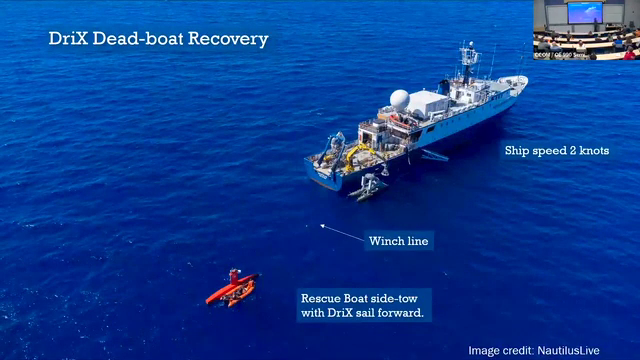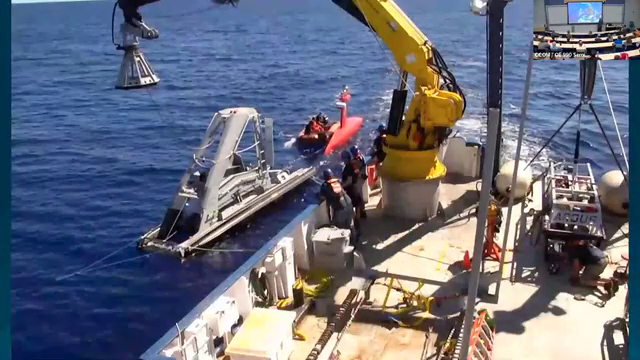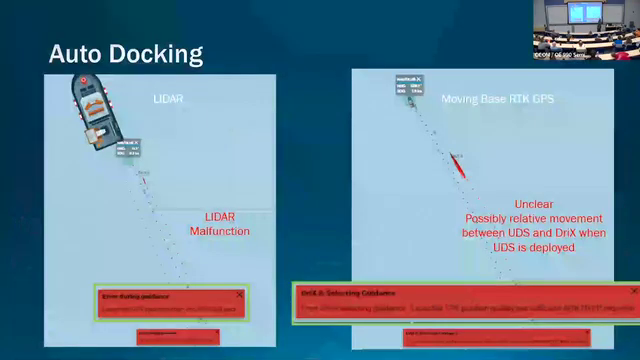And then we practice what you do if the DRIX is dead in the water and you have to send a small boat out to recover it. There's a tow line here that's paid out, that's broken away from the boat. There's a winch inside the UDS, and the DRIX will get attached to that and then pulled in. There's a picture of it just in our practice, just before we're coming in. You hope you don't have to do it, but sometimes you do.